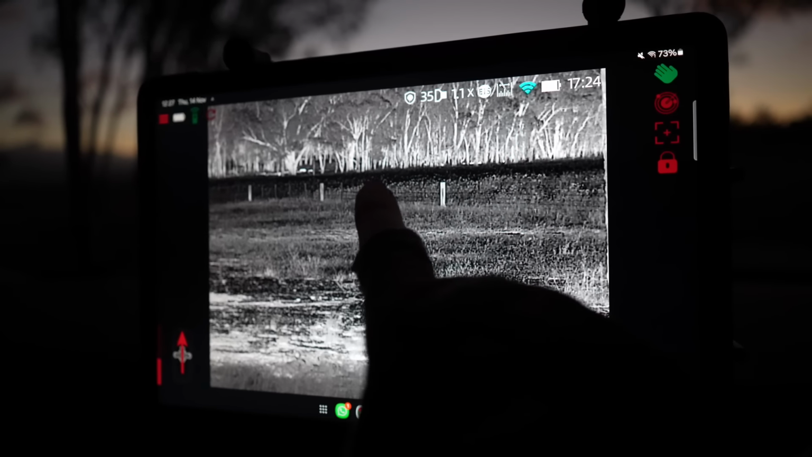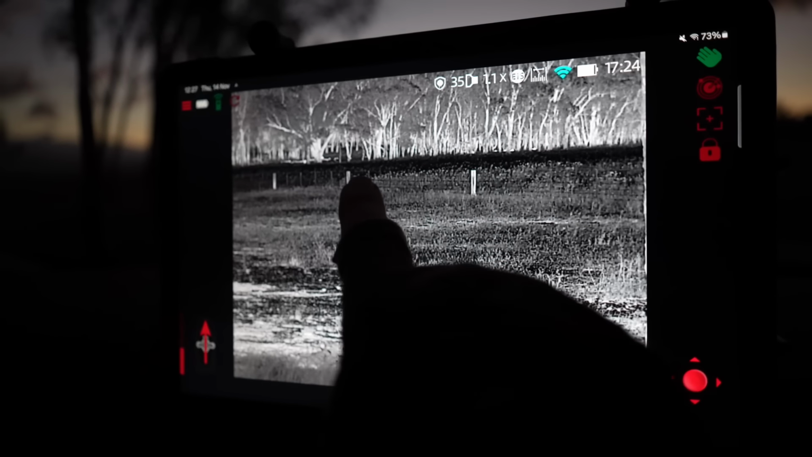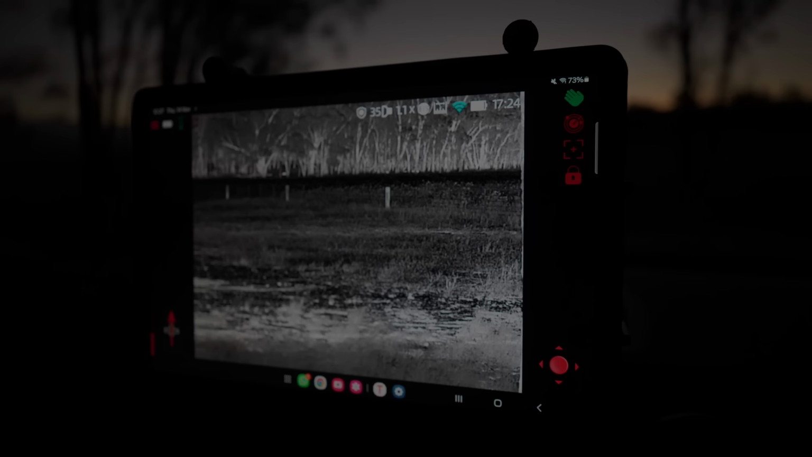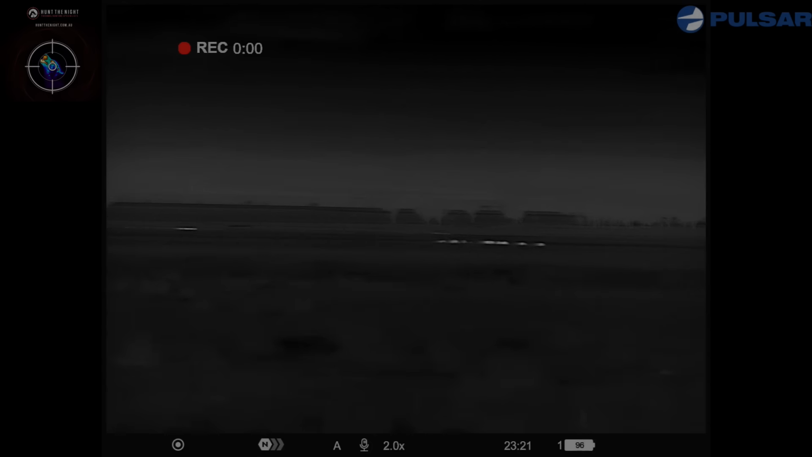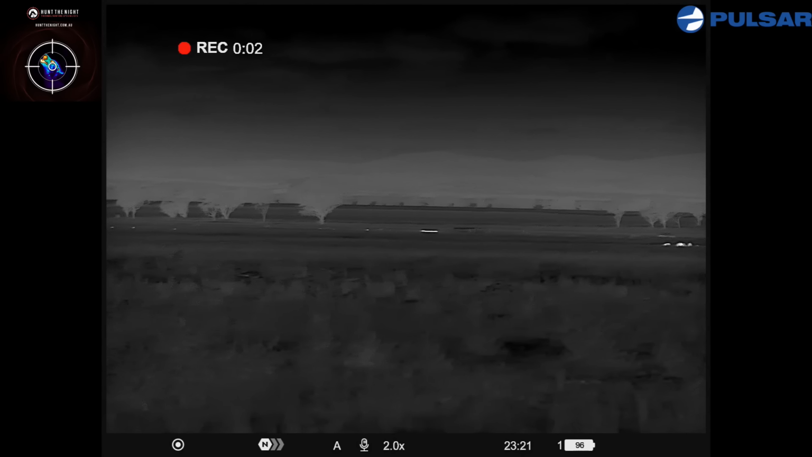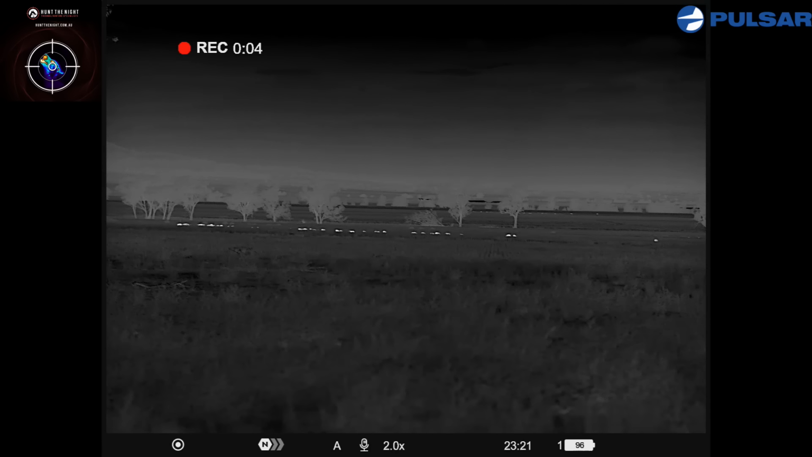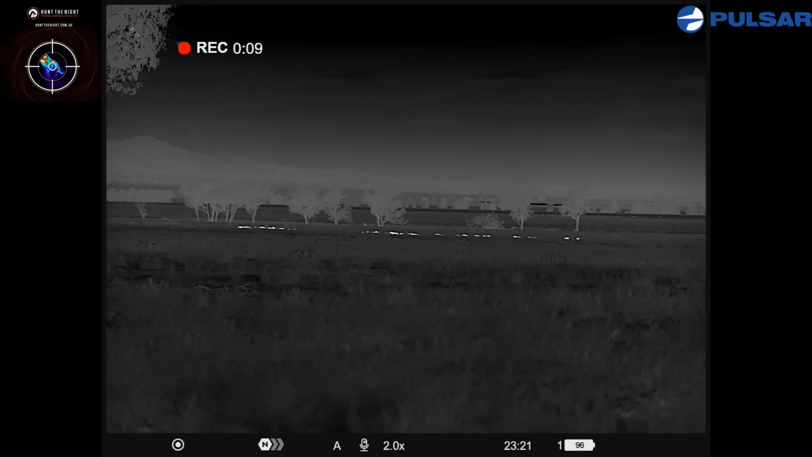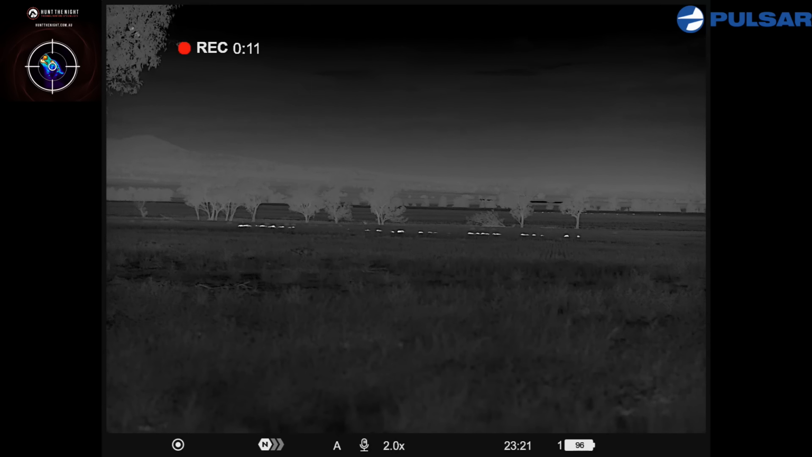A line of pigs picking our way in through this timber out here. As you can see in the background, it's just about dark. This situation worked out very well. I've ridden out into the paddock on the e-bike, and Bucket, he's about 800 metres away in the vehicle, ready to intercept the pigs on those big pads as they retreat out of the paddock.